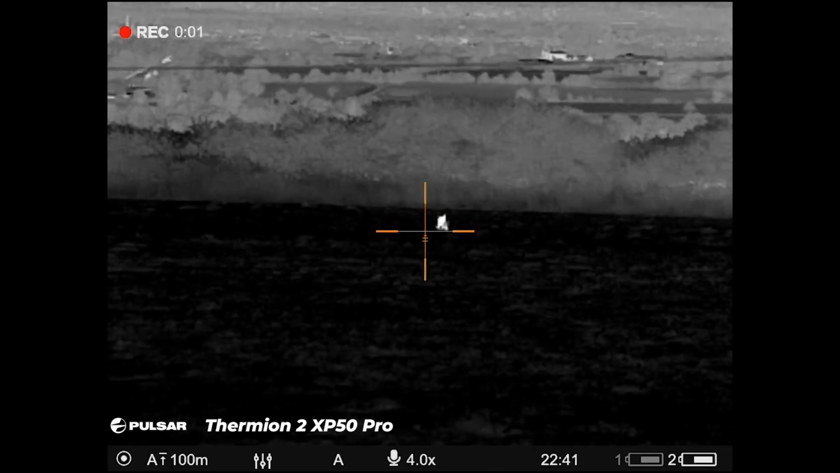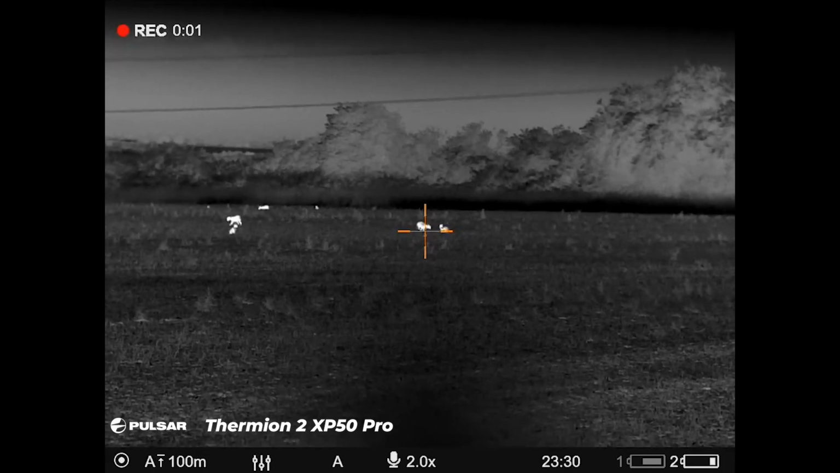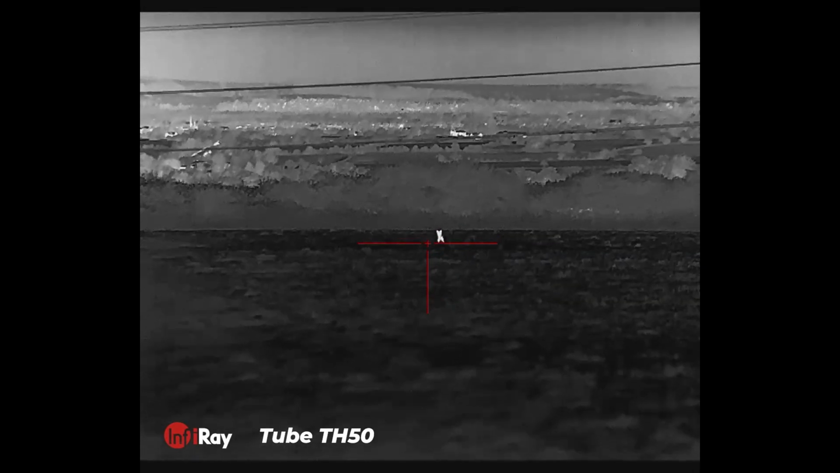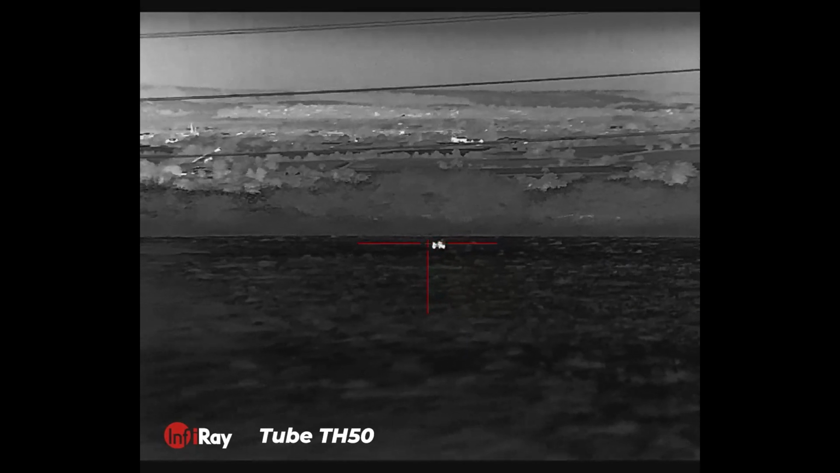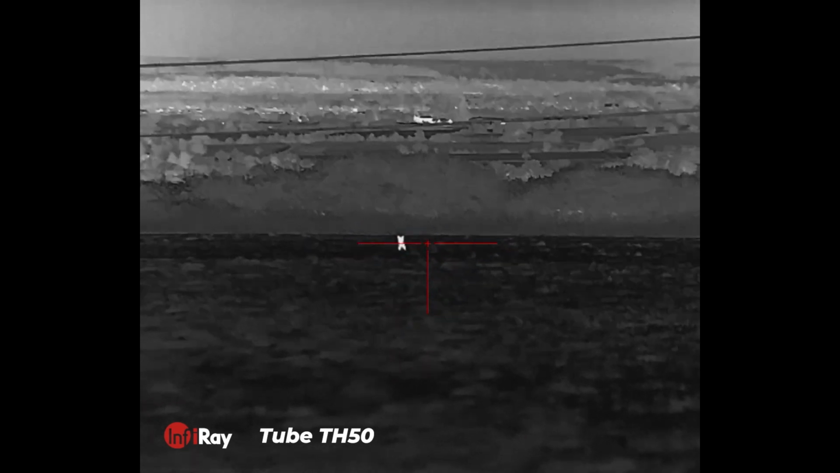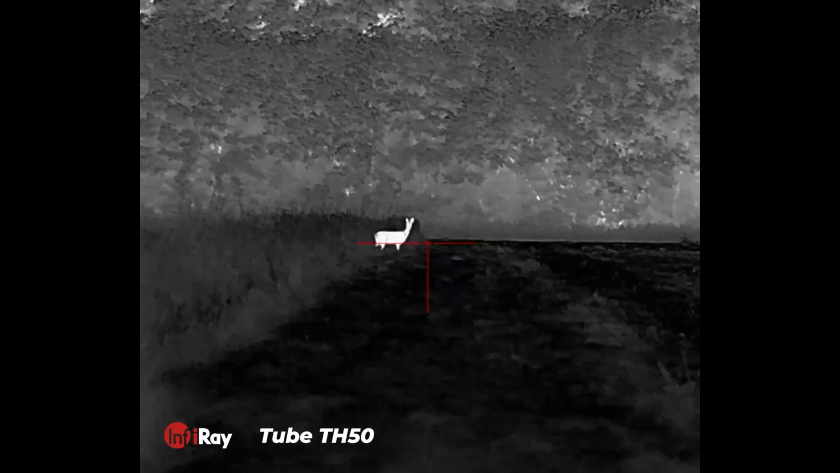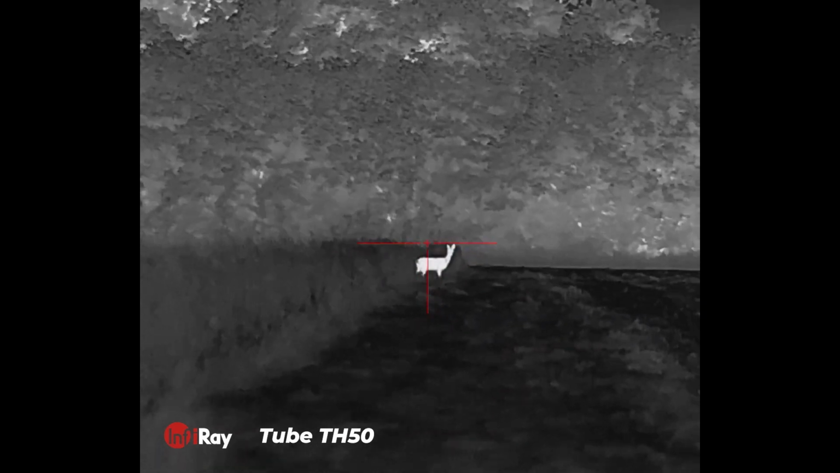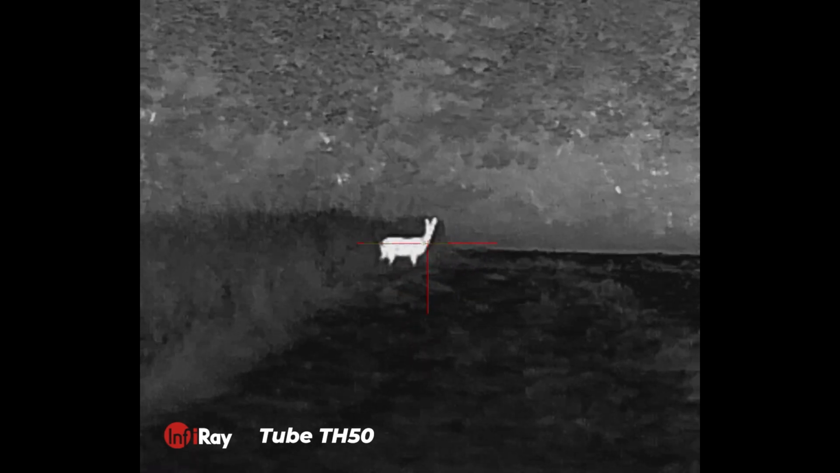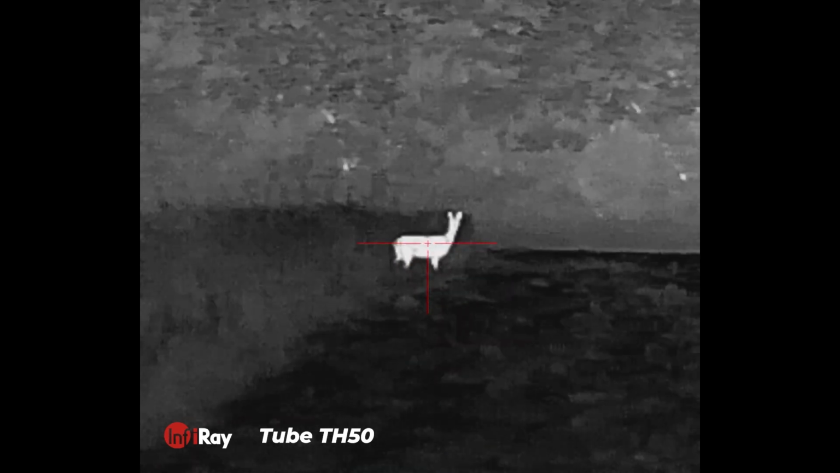A colleague and myself basically had the XP50 Pro, which you can see is the orange full crosshairs, and my colleague had the Infiray with the 3-prong reticle, and it's red. So the first thing we looked at really was a roe at 100 meters, and you can see with the Infiray, I go in and out, but I ping it with the LRF, and with the Pulsar.